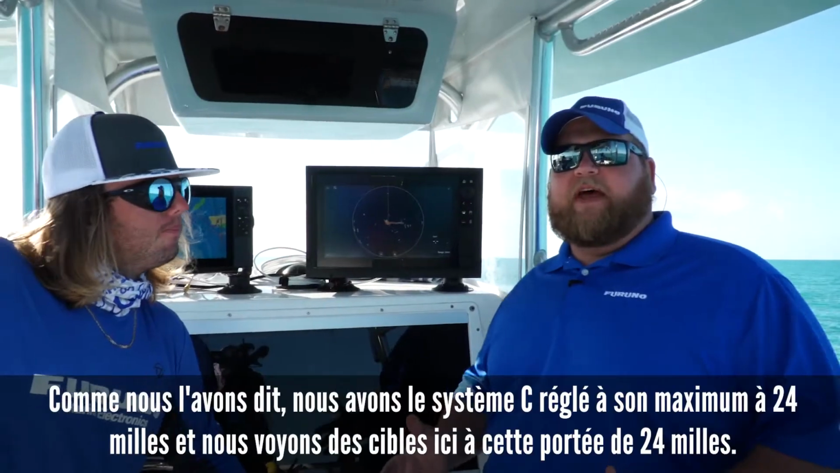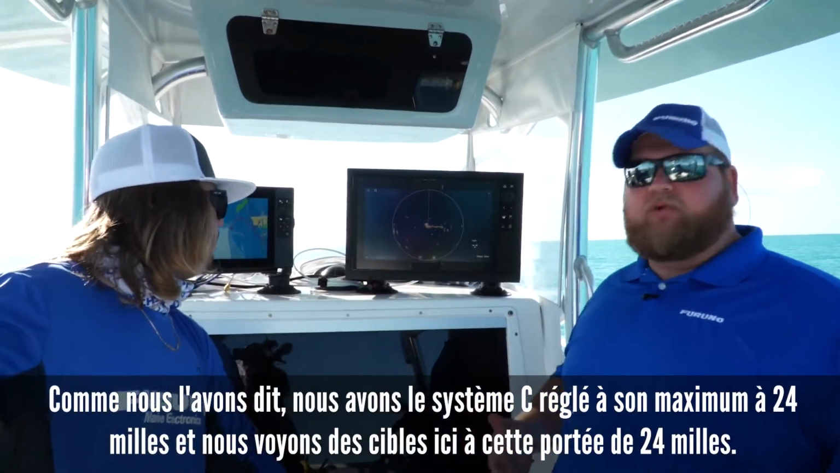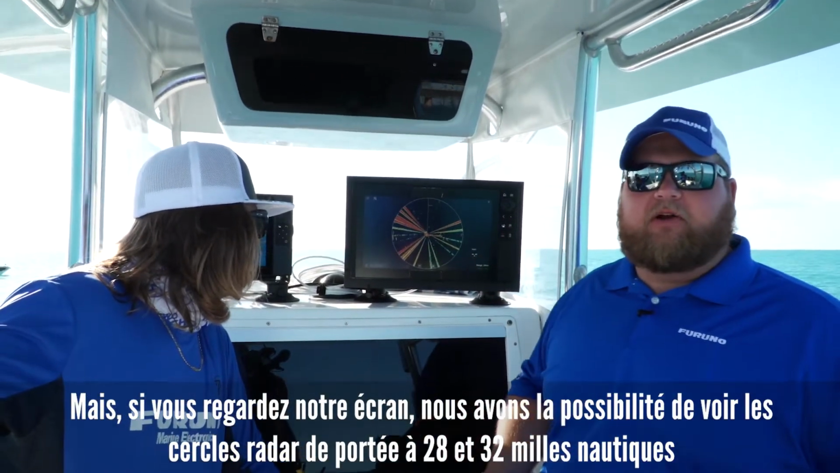Like we said, we've got System C ranged out to its max at 24 miles, and we are seeing some targets out here at that 24-mile range. But if you look at our screen, we do have the ability to see range rings at 28 and 32 nautical miles, but we're just not picking up any targets that far away.